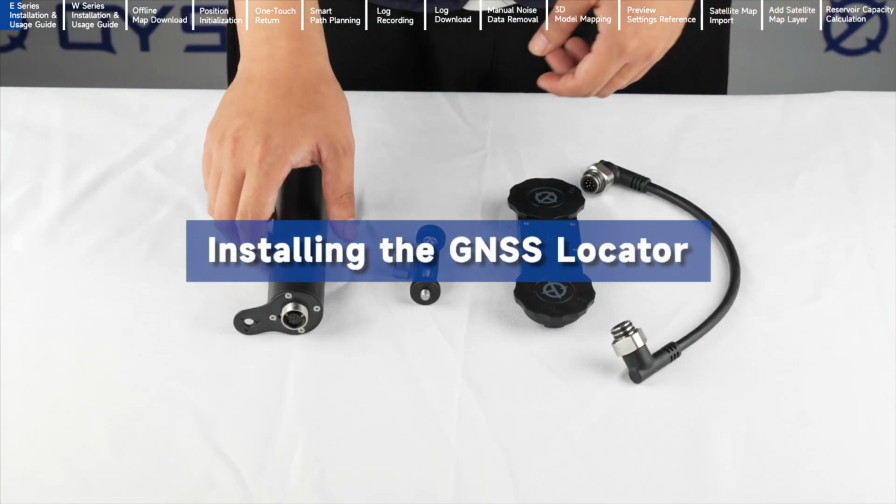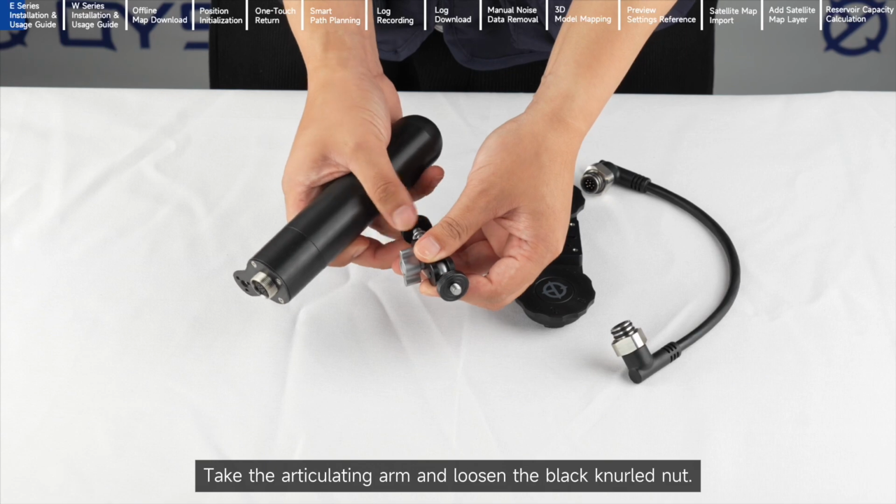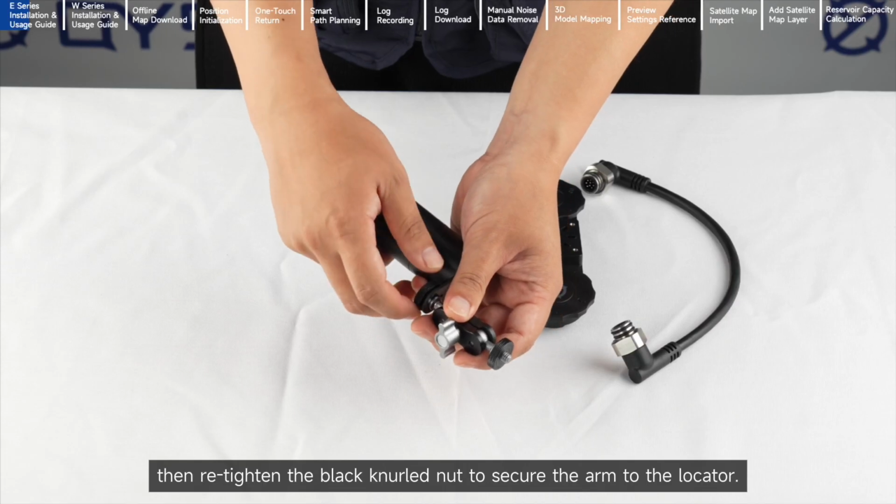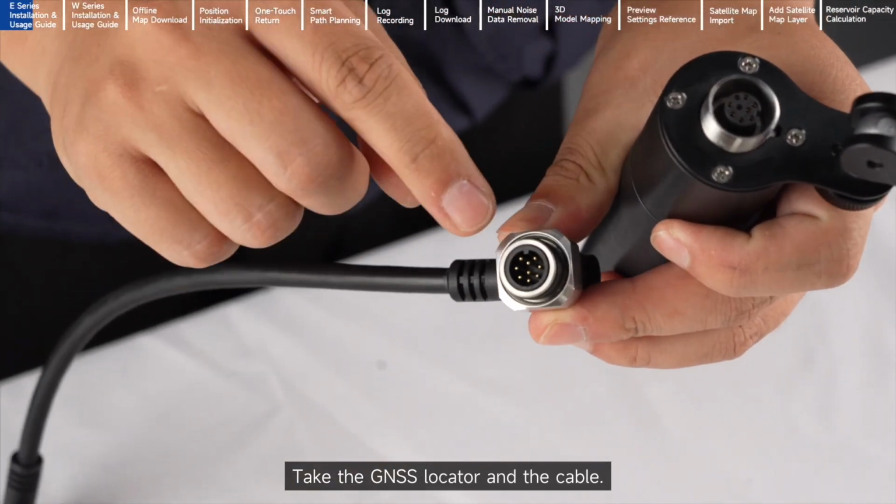Install the GNSS locator. Take the articulating arm and loosen the black knurled nut. Mount one end of the arm to the locator, then retighten the black knurled nut to secure the arm to the locator. Take the GNSS locator and the cable.